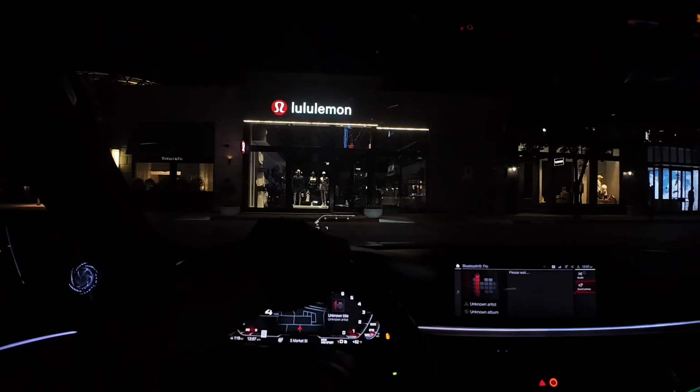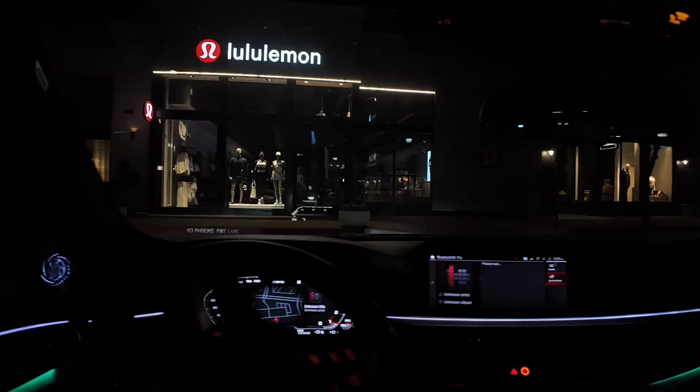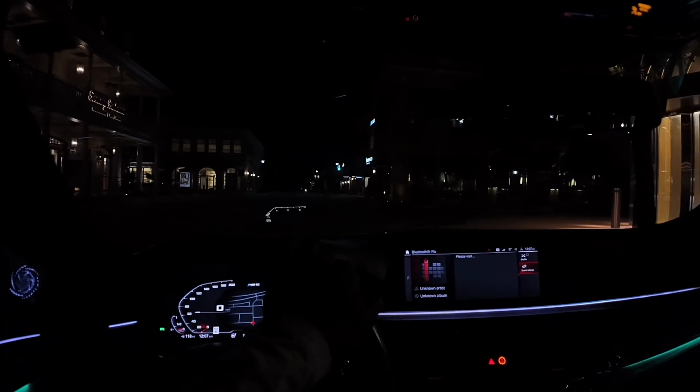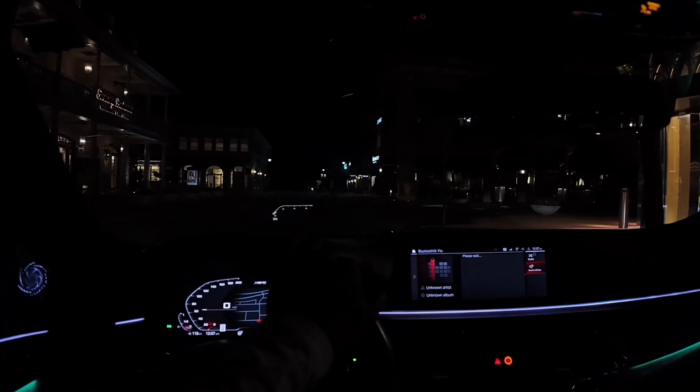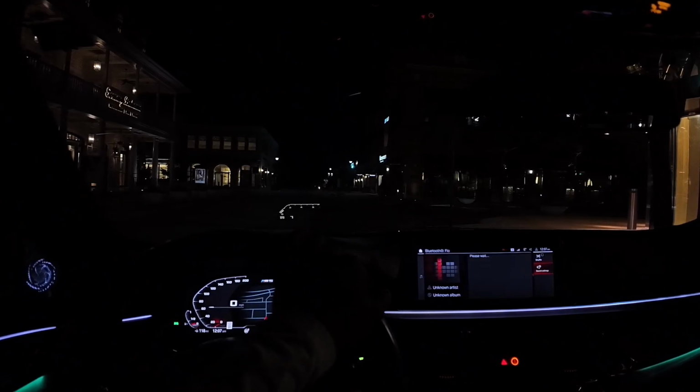I wanted to get a single shot with me just dead parked over there, but I don't know because it's a fire lane, so we can't even. Let me see. Let me let him back up into that spot first. Yeah, there we go.